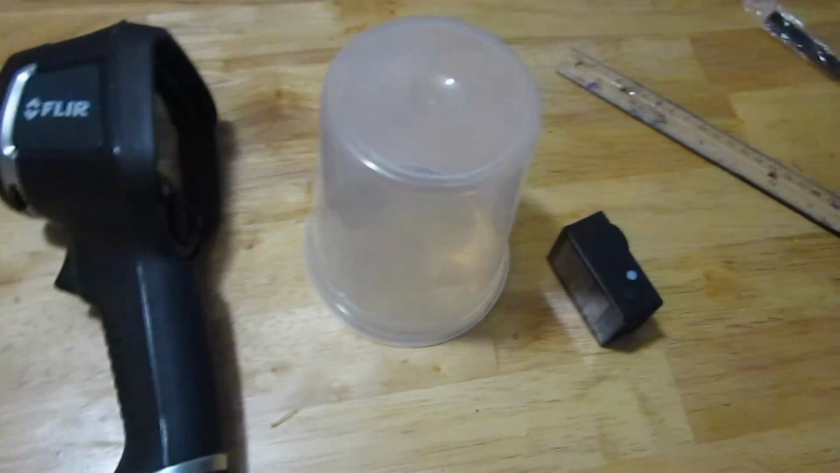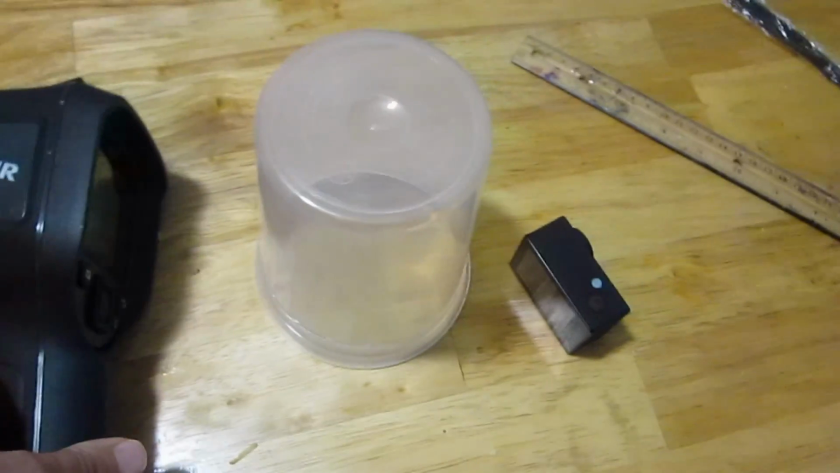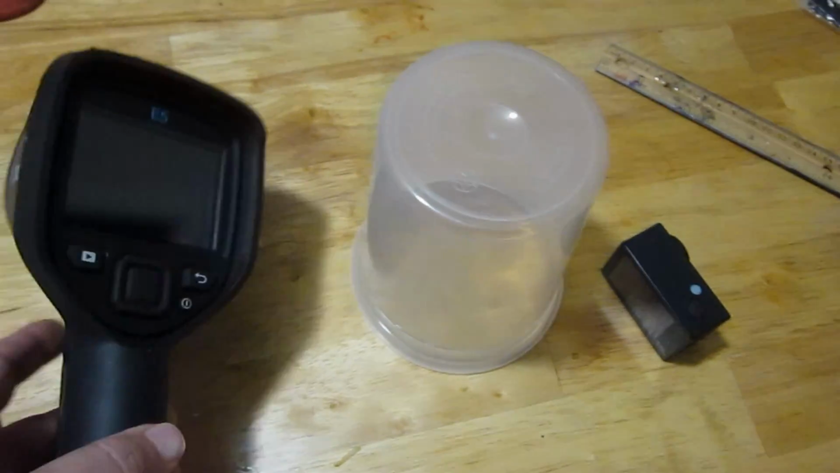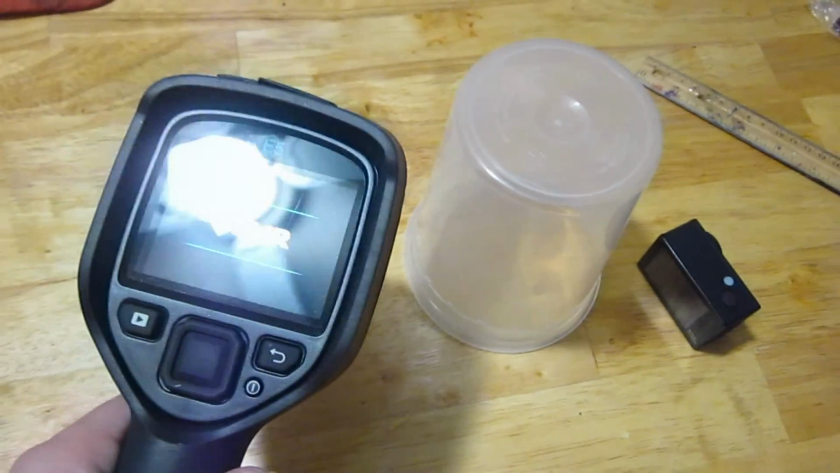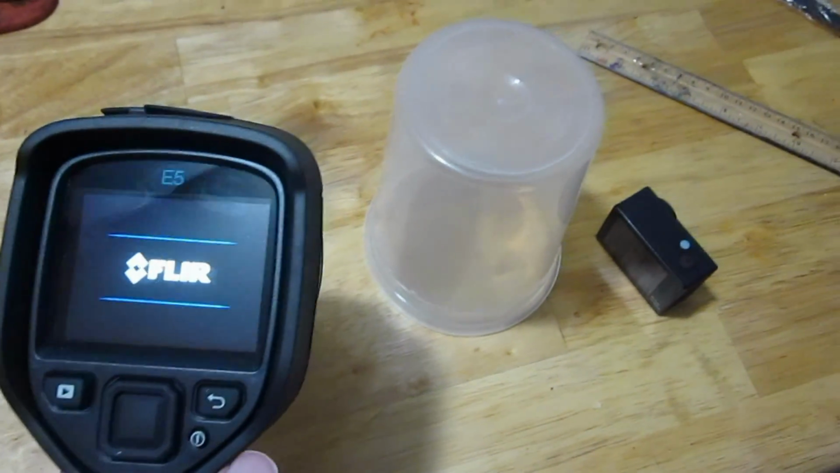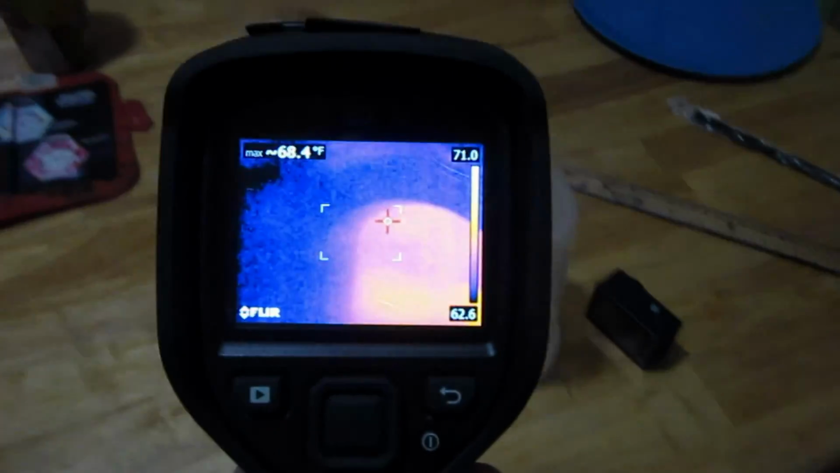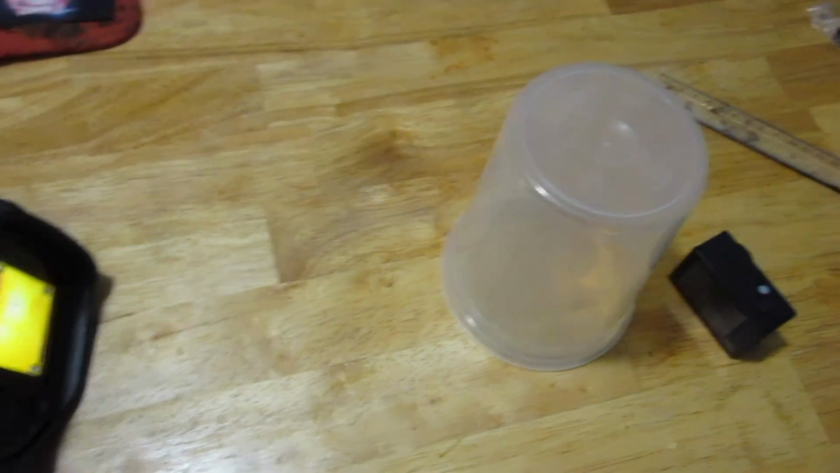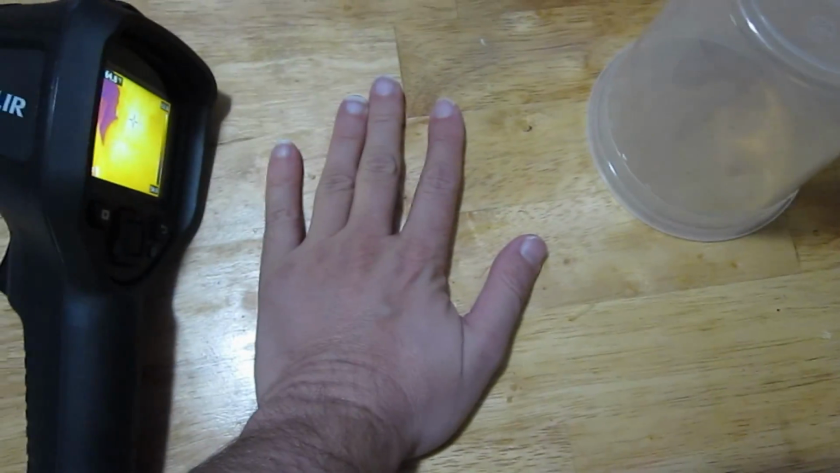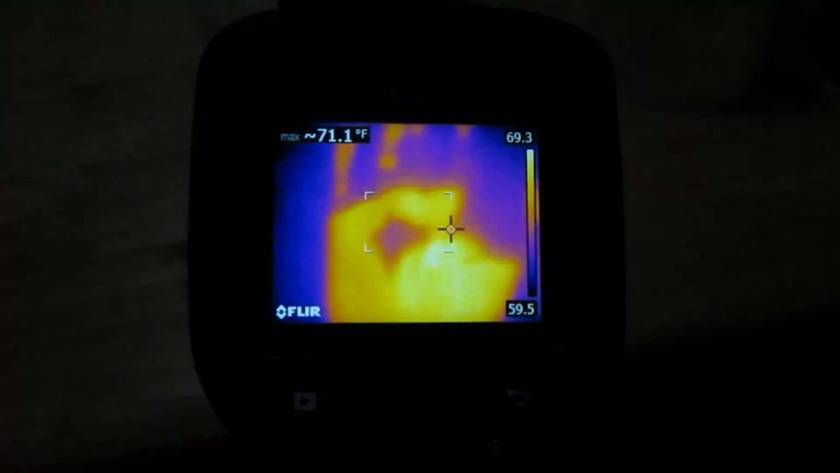Okay, today I'm going to talk about trying to convert this FLIR camera here into a video camera. Now the FLIR is a pretty neat device. It can see thermal images, so you can look through there and see objects in the dark, or let's say you put your hand on the table, because your hand is hot, and you can see your handprint on the table.